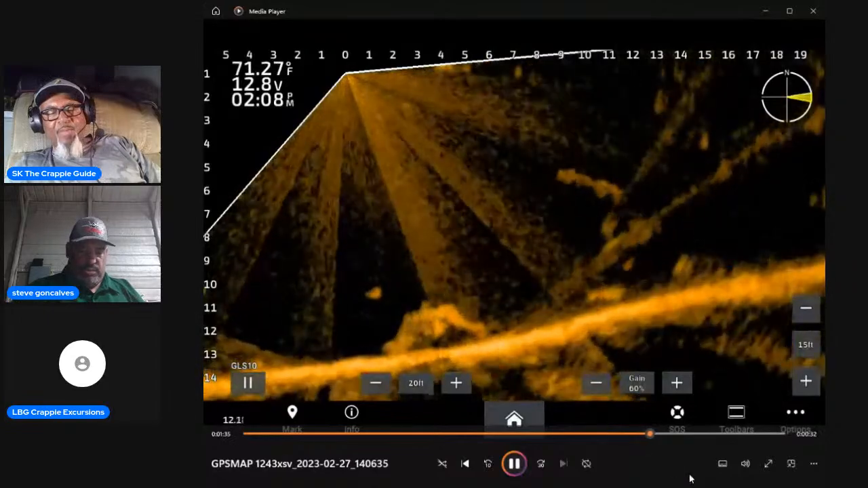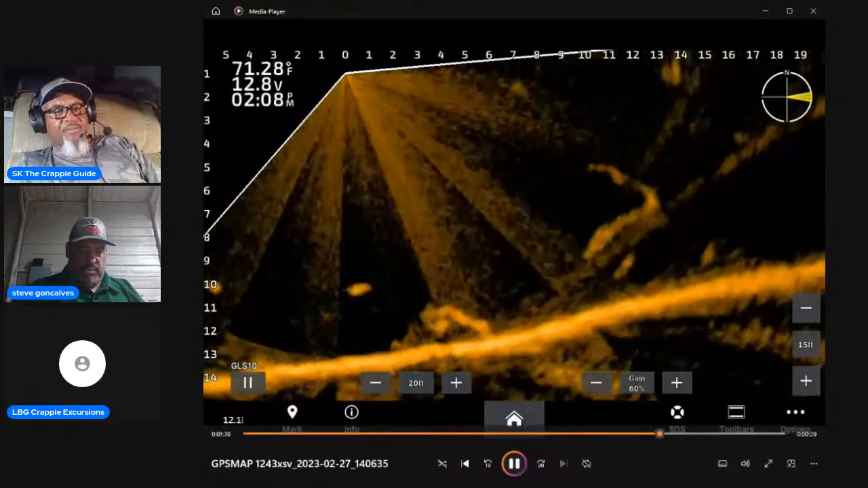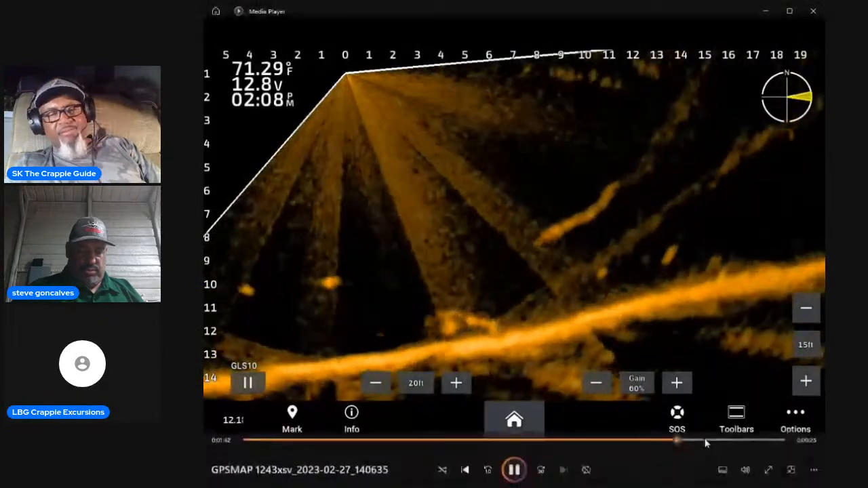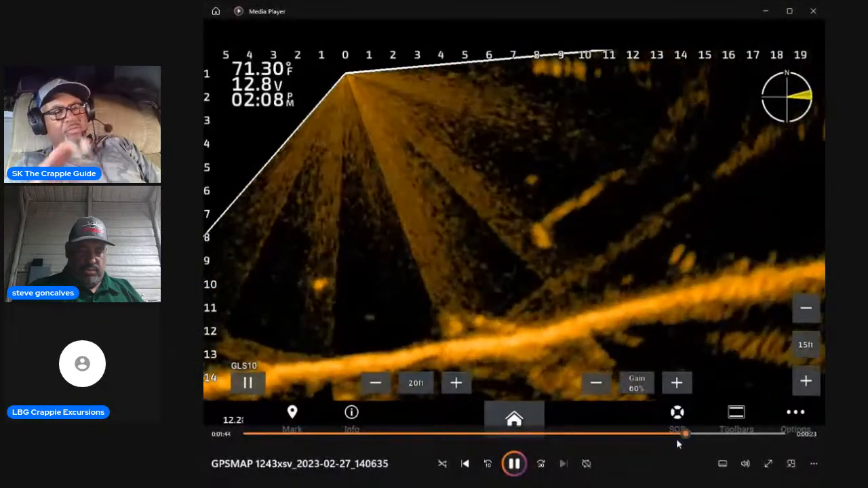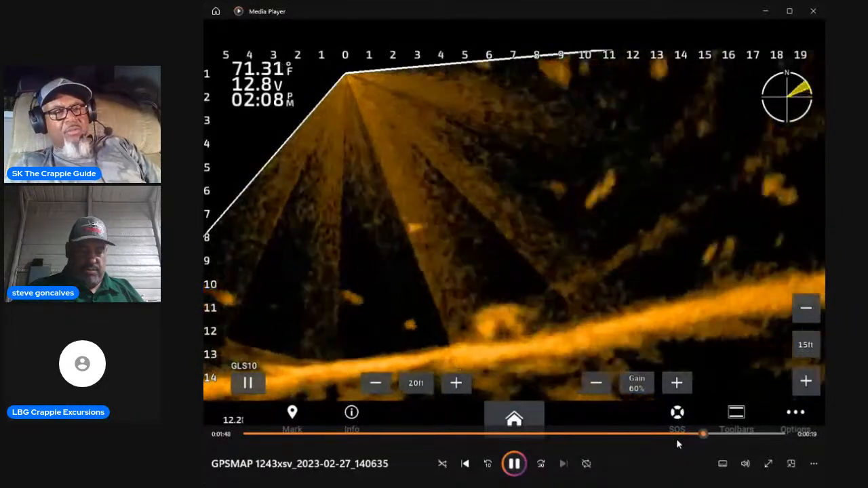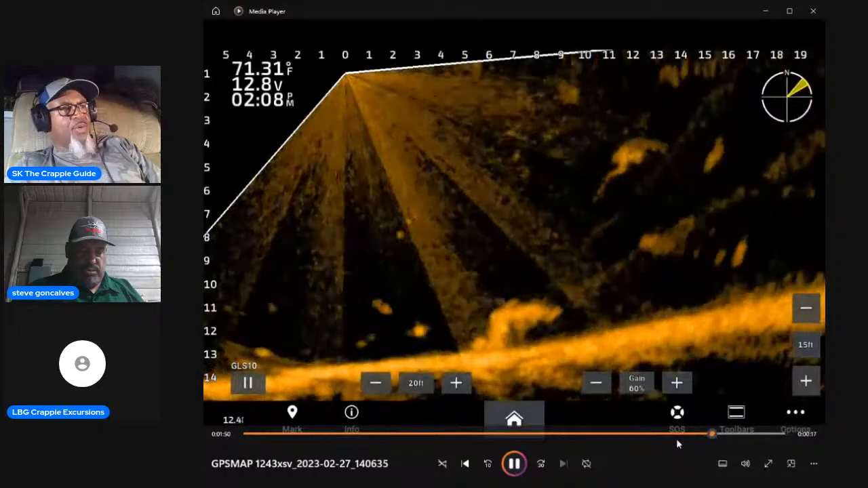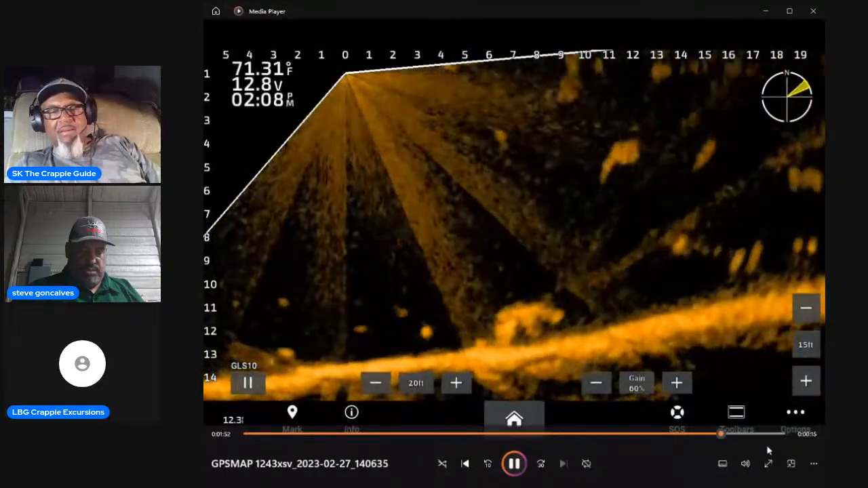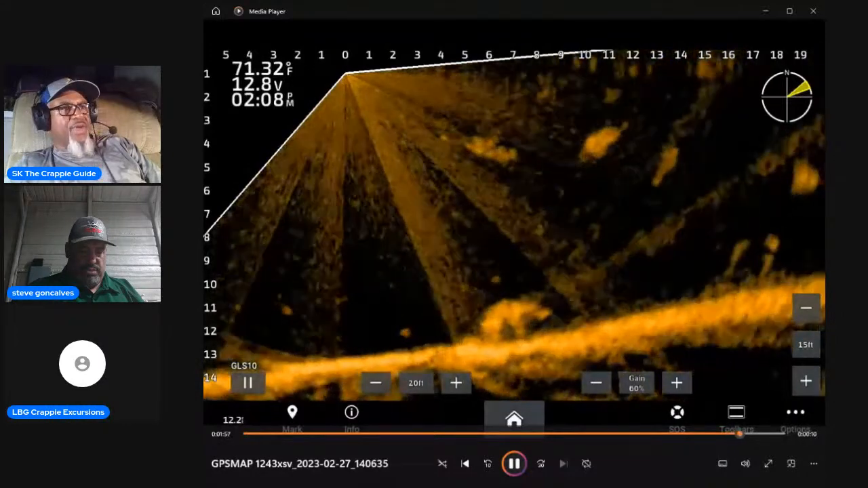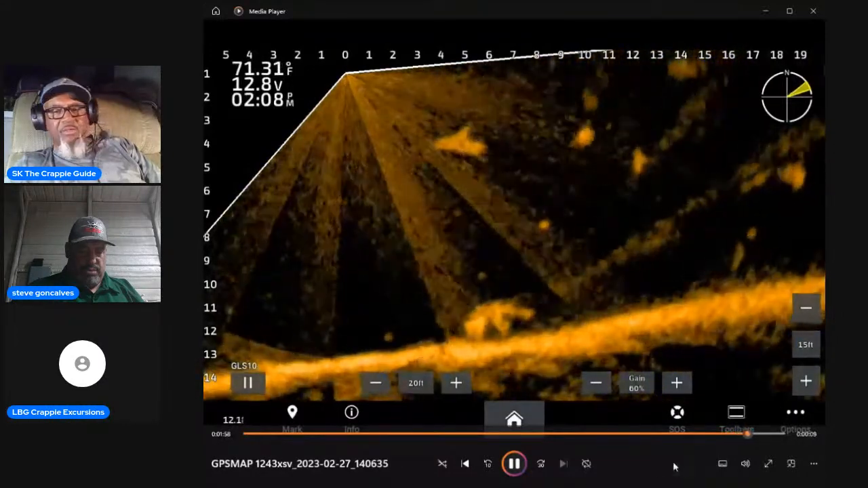But a lot of people don't understand what I be meaning. If you're waiting to see a whole fish before you drop that jig down there, just give your Live Scope away, because you're not going to utilize that thing for what you can. I think that's the only one. Let me go and see if I can open up another one.